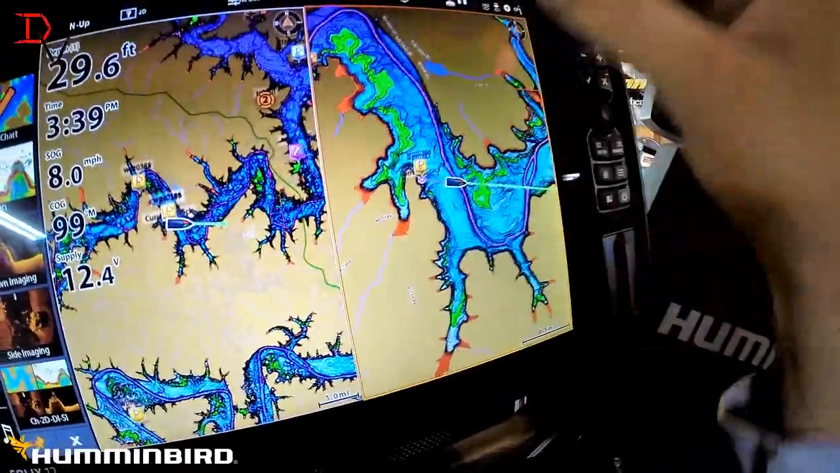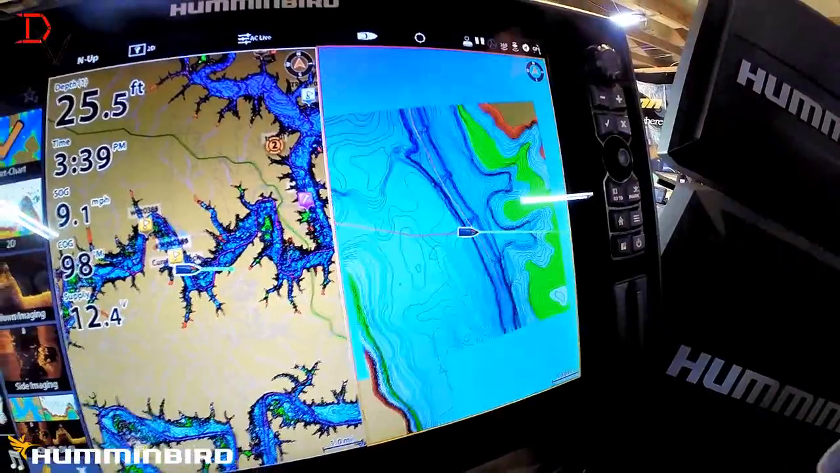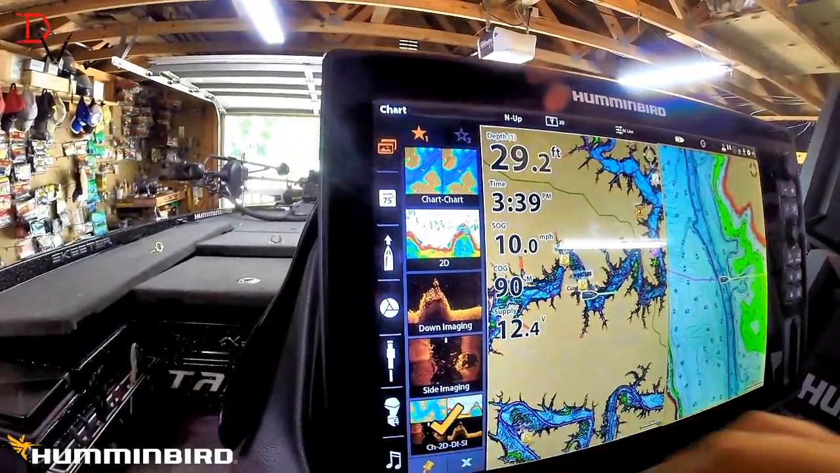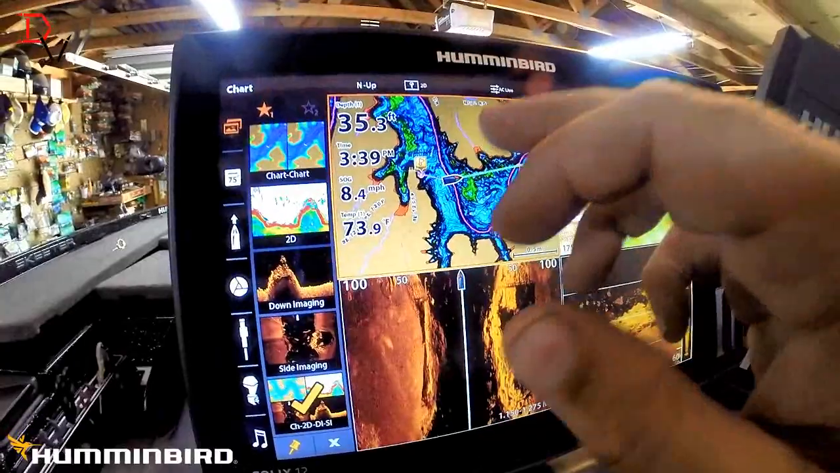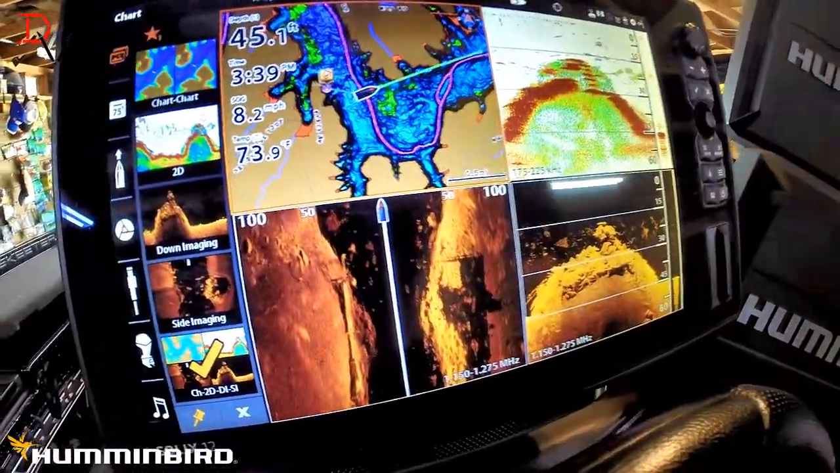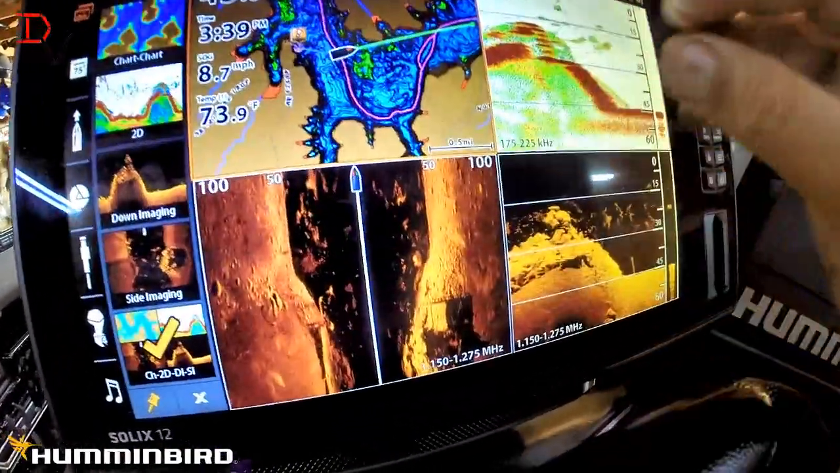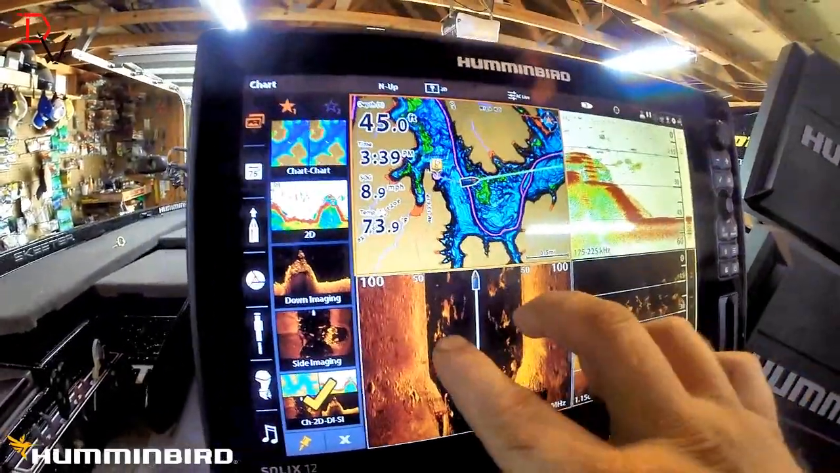If you want to zoom in, you just tap it and you'll see that gold bar and you can zoom in there. So we're just running in simulator here, but I want to show you the differences of how I like to do it. Actually, my second favorite is this 4-way split. I've got my mapping, my 2D sonar, my side imaging, and my mega down imaging. I am not a big fan of 4-way splits. Why? Because everything's compressed and small. But here's the reason I liked it. This is probably my second favorite one.